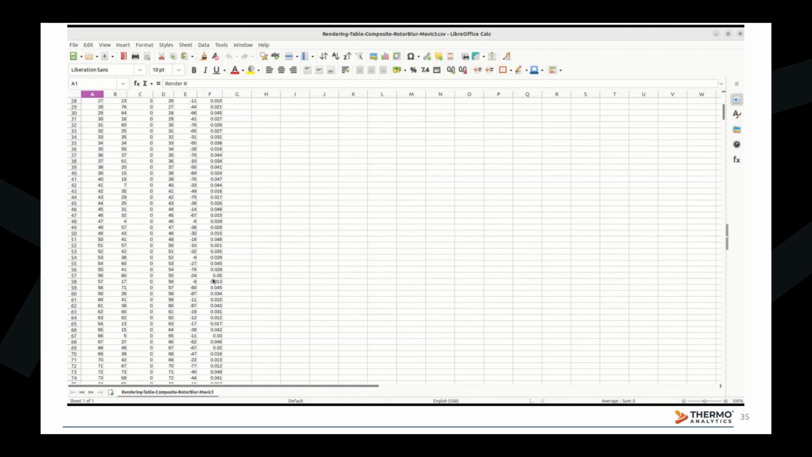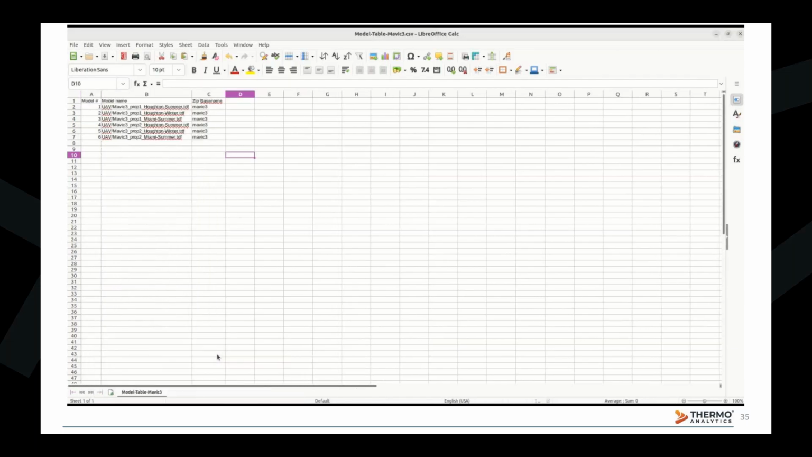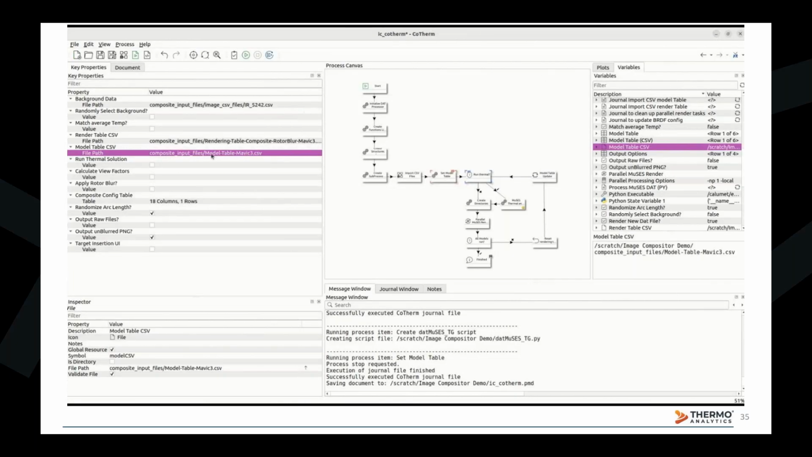Here's a sample rendering table CSV file containing the parameters for each rendering, and a sample model table CSV file containing the file paths. If the view factors and thermal solutions are not present for any of the models in the model table, these key properties here need to be enabled in order to compute those.